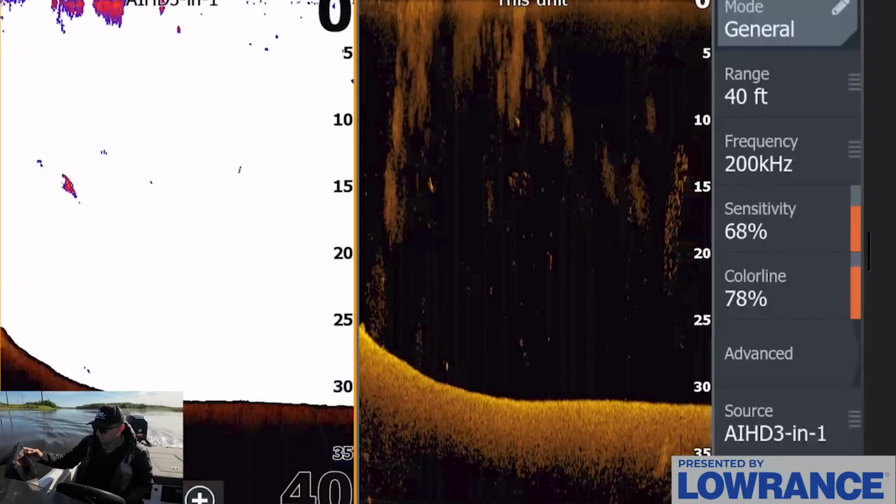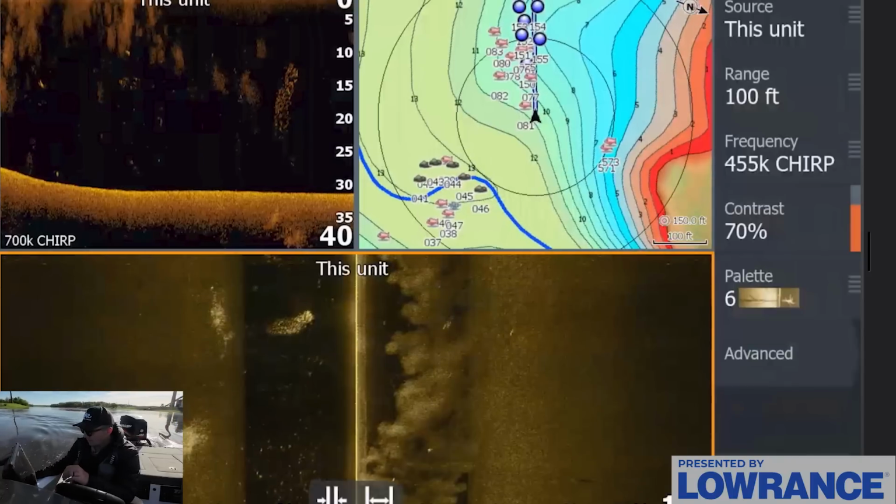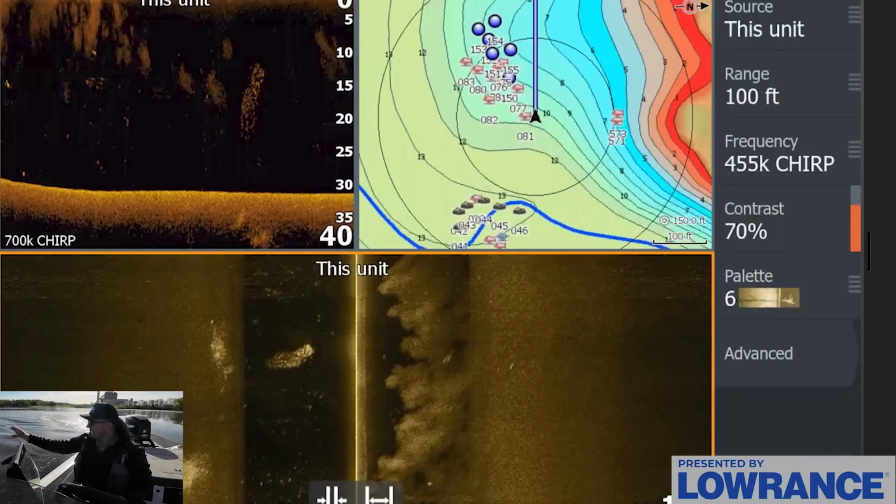Let me get this back. Oh my goodness, this is all screwed up. There we go. Let's graph back around on that one more time. We know there's fish there. That is exactly what we're looking for.